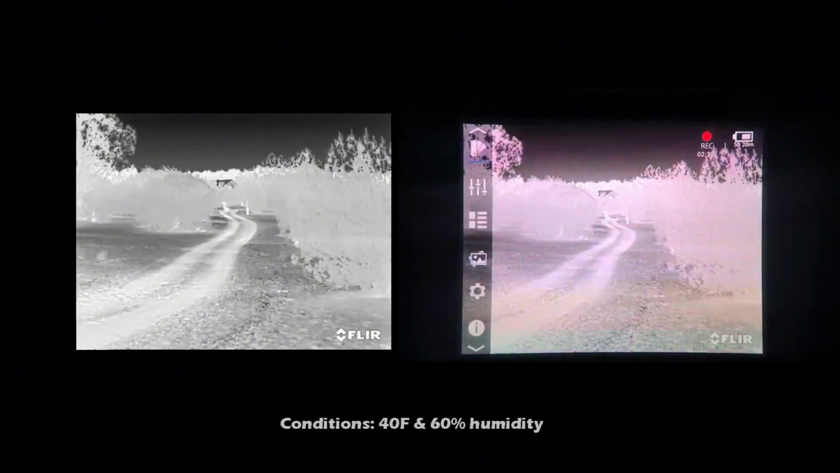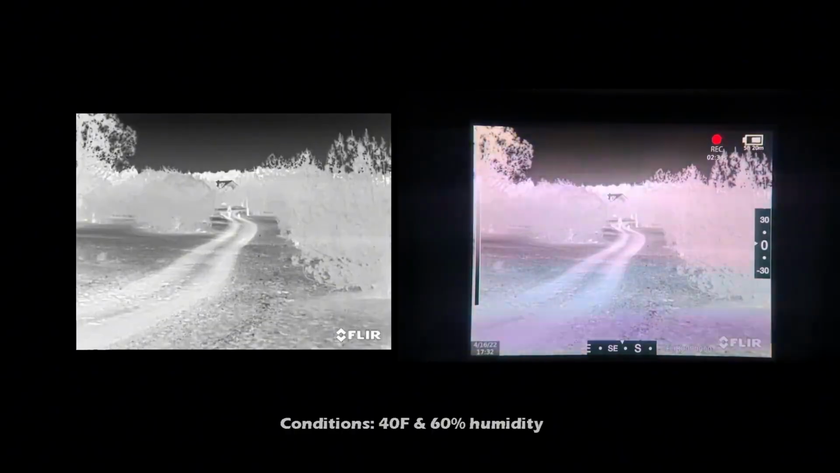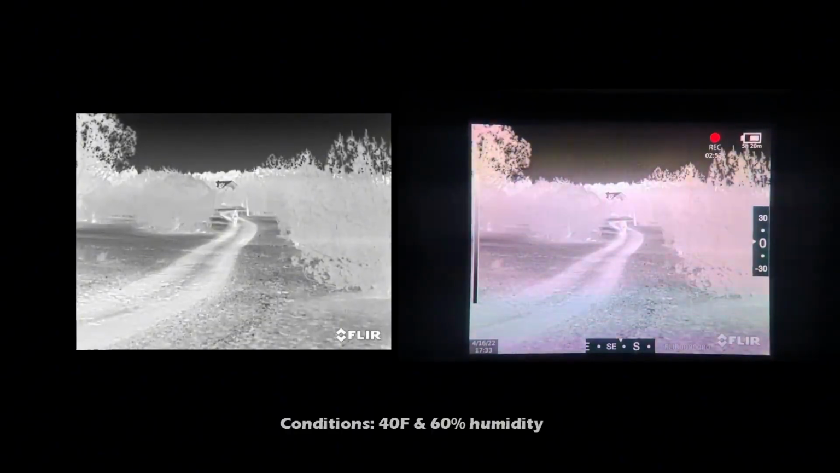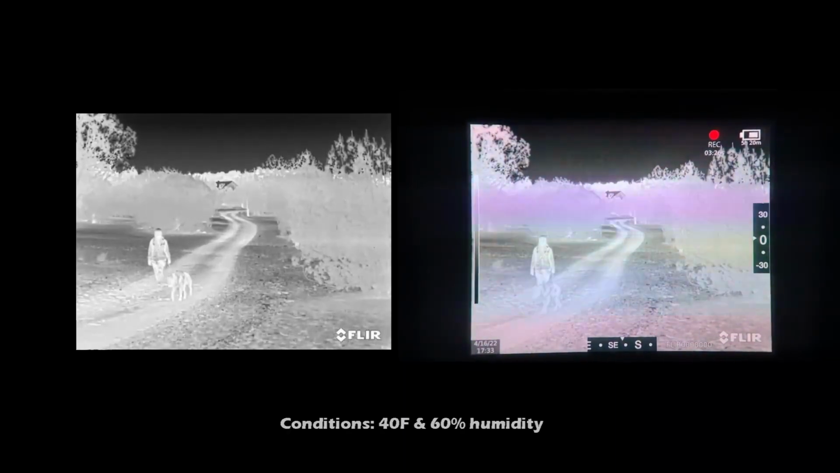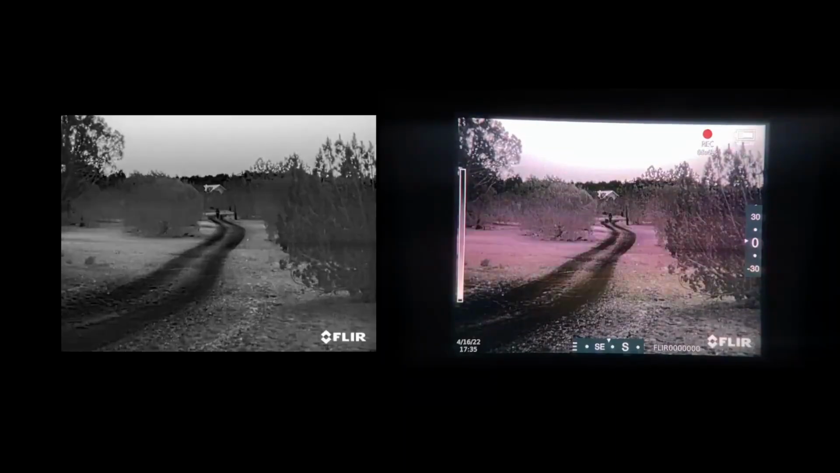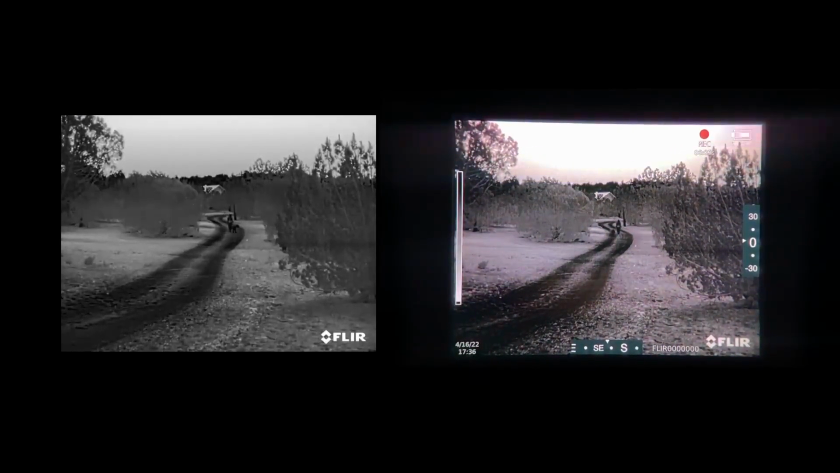Okay, the video on the left is recorded on board. Video on the right is through the eyepiece. I just want to show you the differences because sometimes the video resolution is a little bit different when it's recorded on board. Okay, and here's Black Hot, obviously. Now, I did have to speed up the videos just so it didn't take forever with the wife walking back and forth. And so that's why it's going to look a little funny.